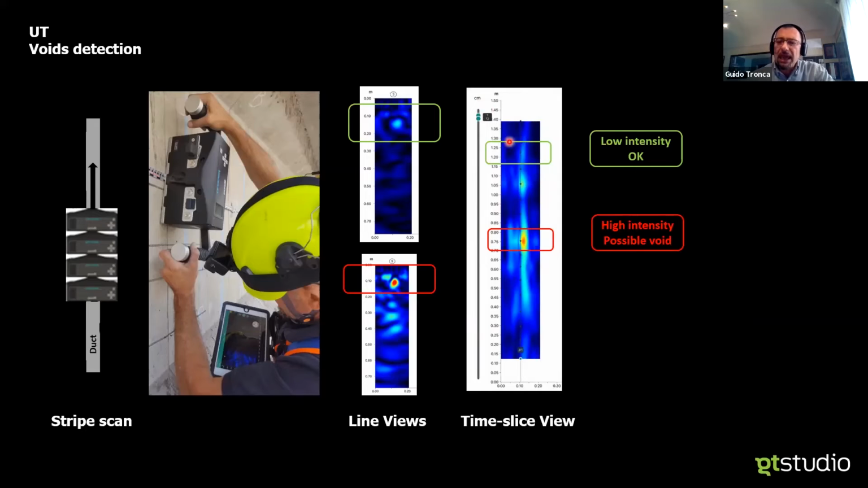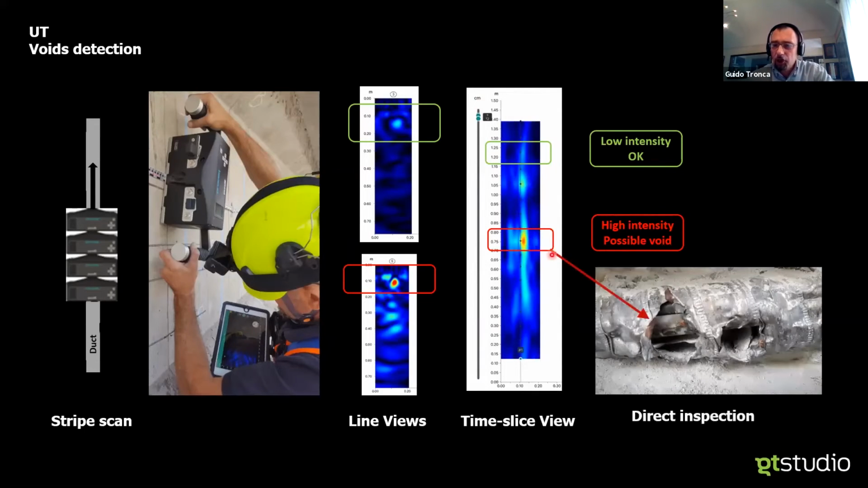Okay, and I will label. I will have a reason to start drilling and performing direct inspection. High intensity void is one of the symptoms, as Steve will shortly display, of good reasons to investigate and find the voids.